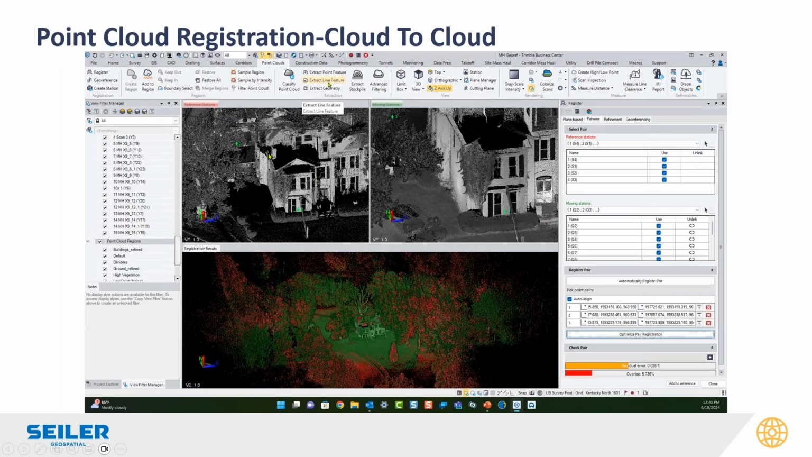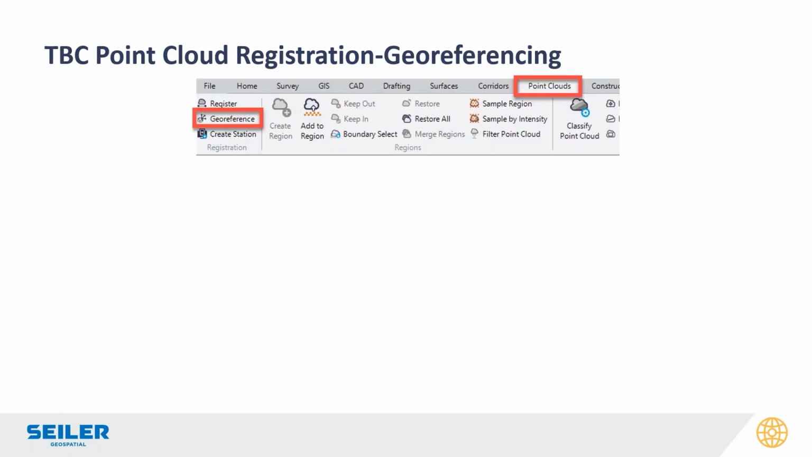You pick points over here in the SX12 data, which is the reference station. The X7, X9, X12 data would be a moving station. You pick the corresponding point pair over here. You can automatically register. Here's the point pairs, and there's your results down here with your residuals and overlap. So that's probably a topic for another webinar. We'd probably spend the whole hour on that if we wanted to.